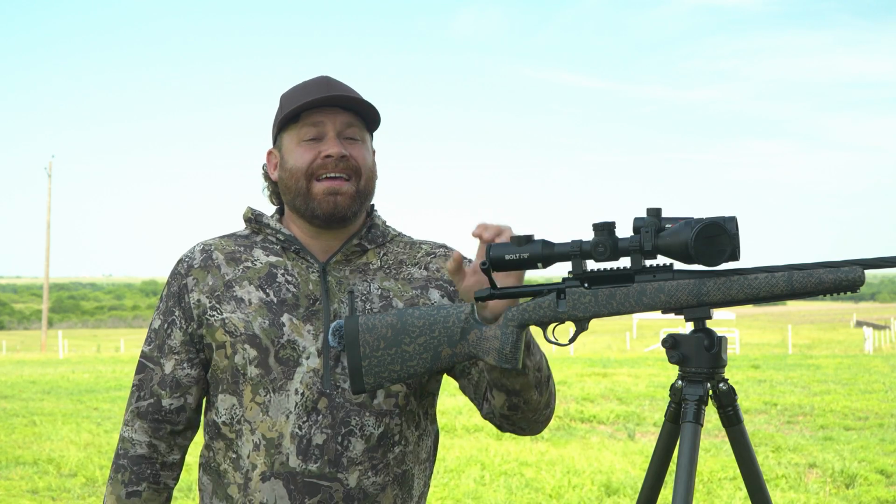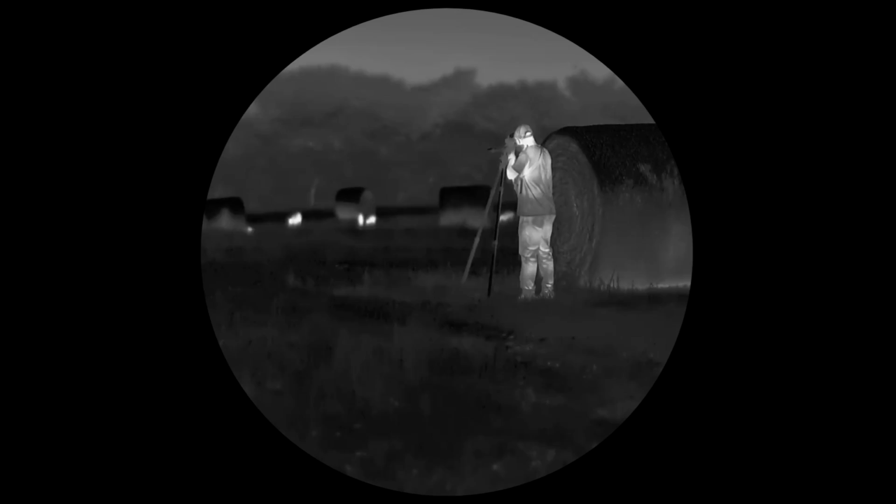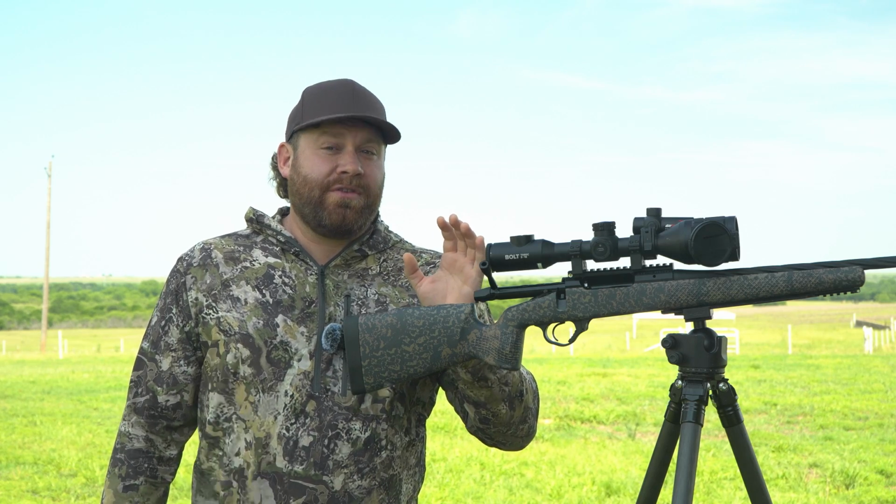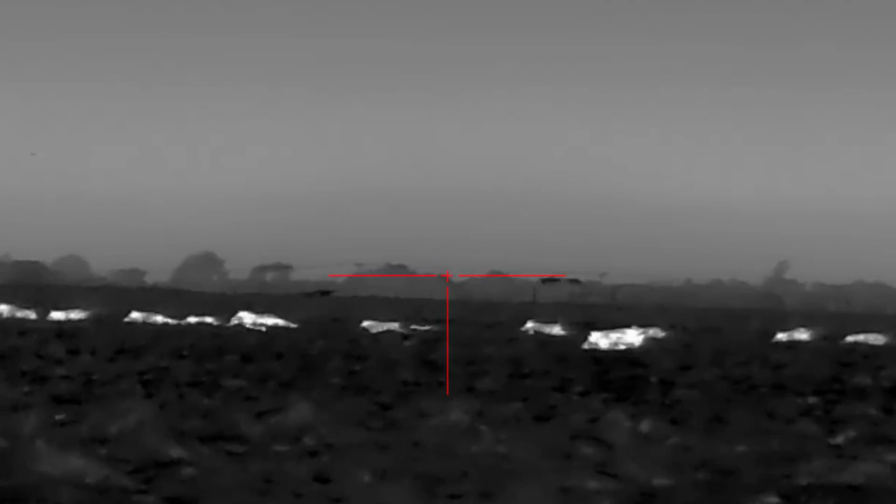The display inside is round. It's a 2560 by 2560 round display, so it's just like looking through a regular rifle scope. The eye relief is phenomenal. It's not touchy at all. It's something you're going to have to see and experience to understand, but this is unique. It's different. It's actually incredibly amazing.